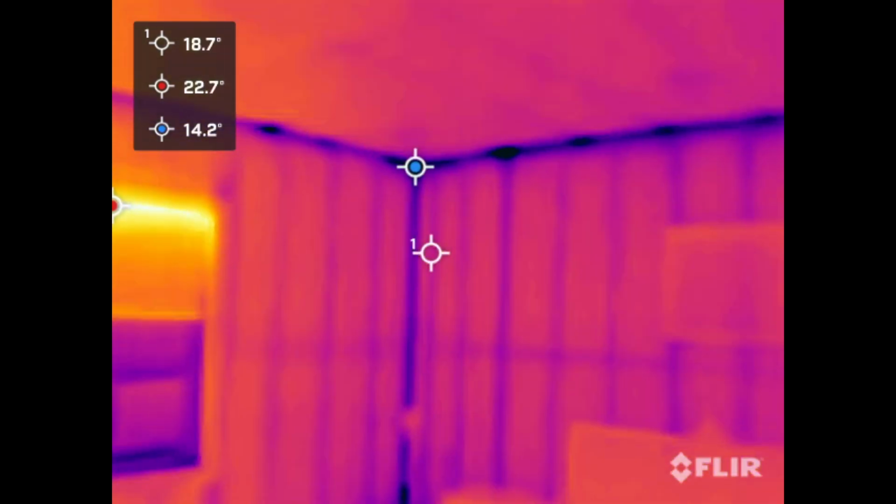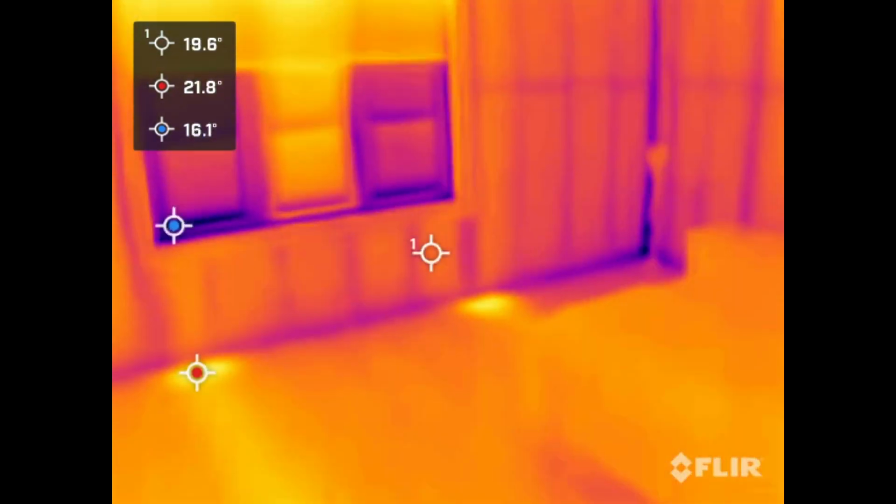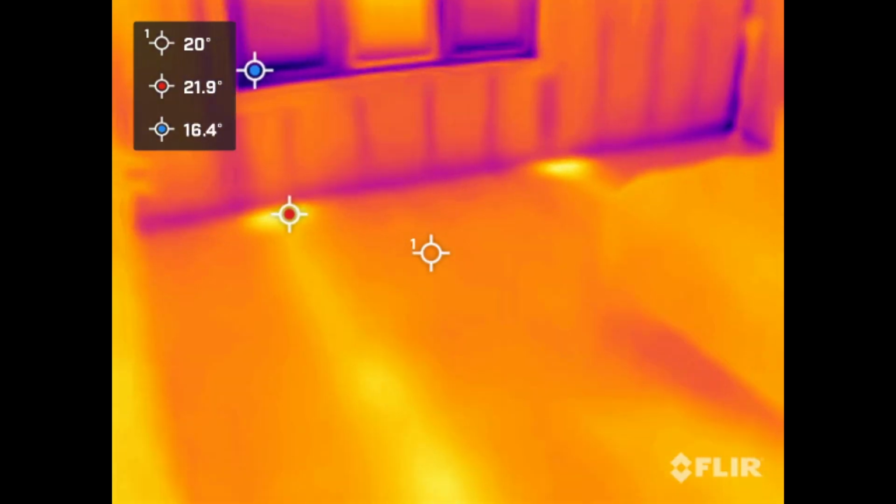The window covering is made out of metal, which is reflective to infrared light. This is why it looks like there's a hot spot above the window.